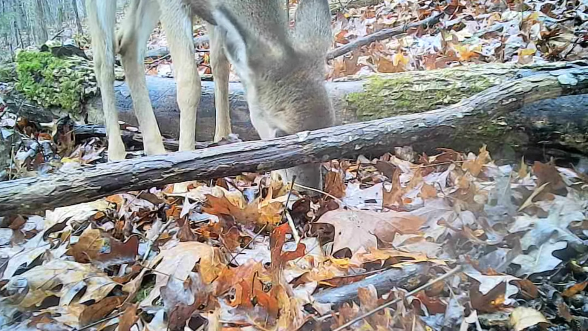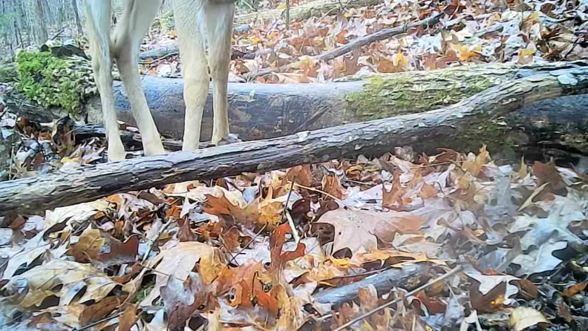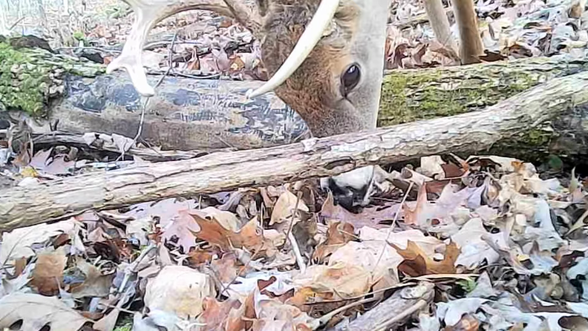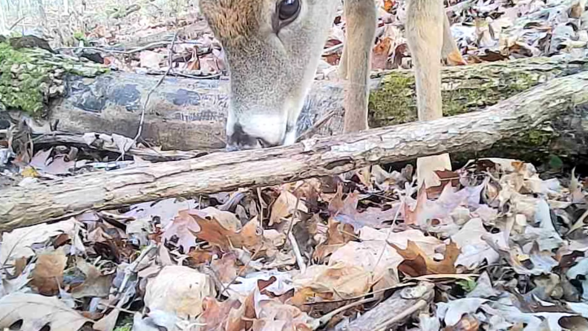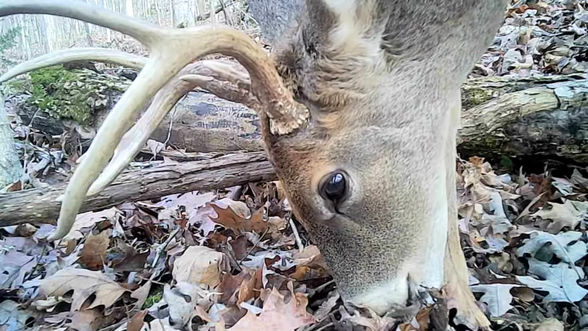Down at the acorn pile, everybody gets in on this. There's a little yearling in it. But here's a surprise, no big buck. I guess he's gotta stop and fuel up a little bit. He's in them acorns too, and ain't them some beautiful captures of him. Right in front of the camera.